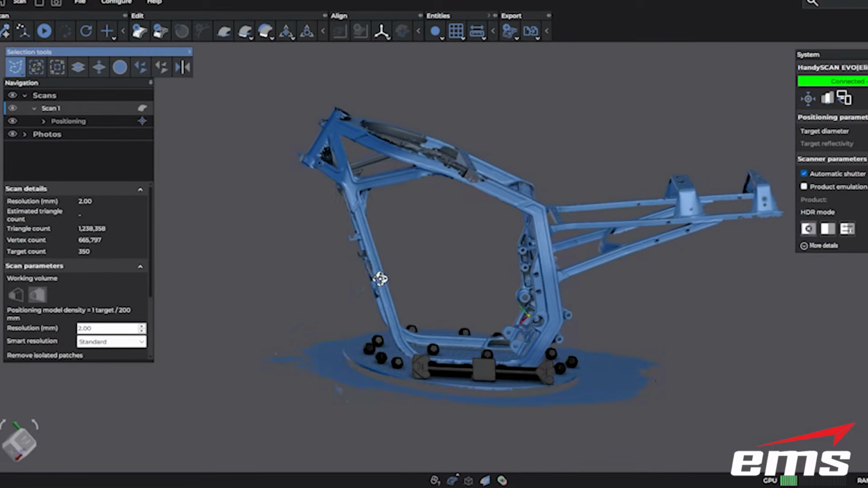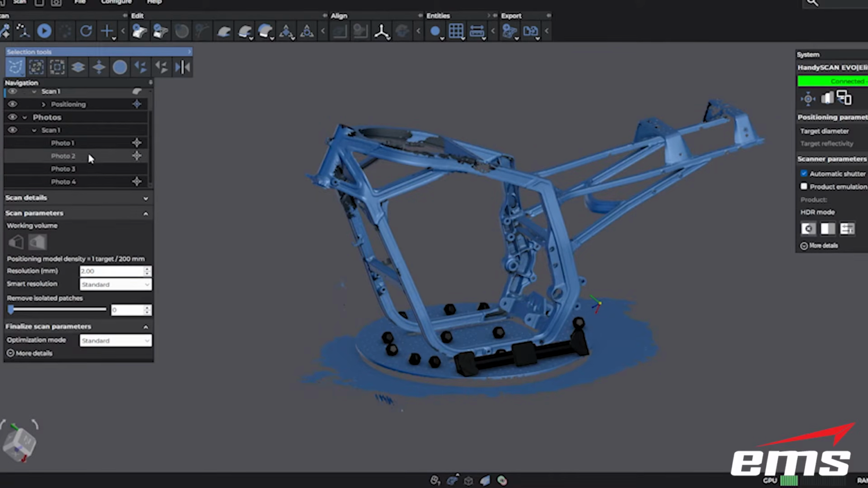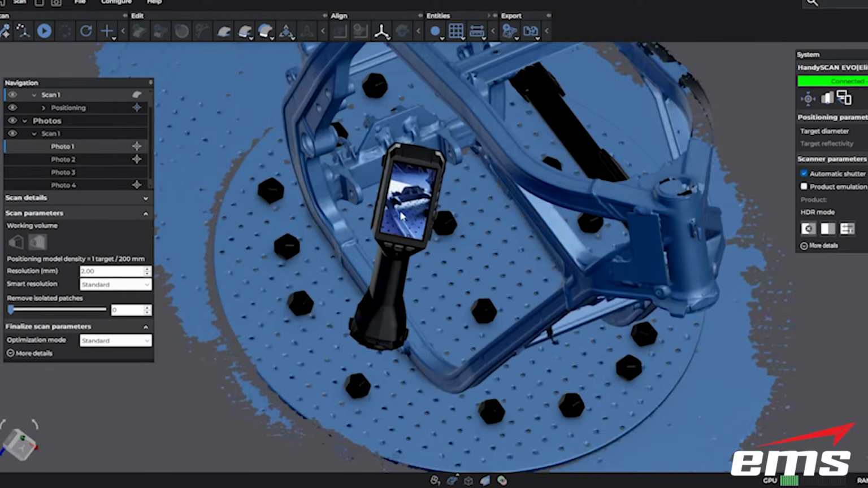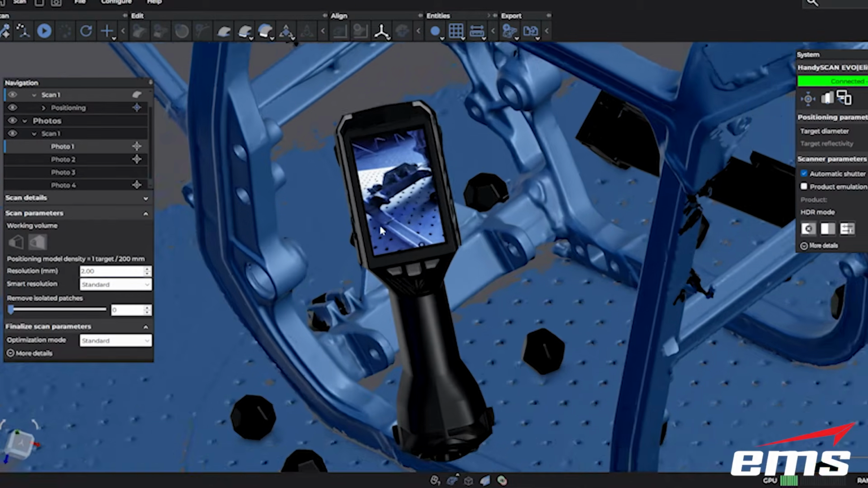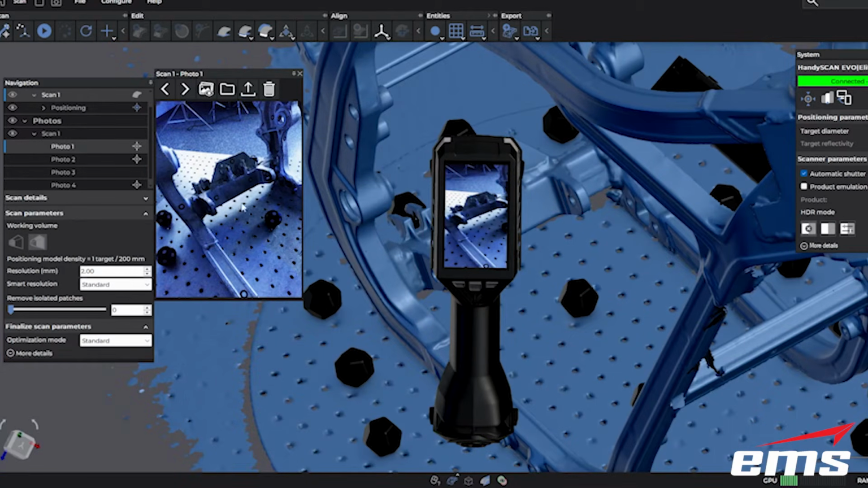Okay, so over here on the computer, and obviously I didn't scan the whole thing, but you get the general idea. Now we have this new thing called photos in our tree here, and if I drop this down, you can see these different photos. If I click on it, it shows me where the photo was taken. You can see where the camera, the scanner, was oriented, and what that photo looks like. If you double click on it, you'll get the actual photo right here in this view, and then you can save them or upload them or do whatever you want with them.